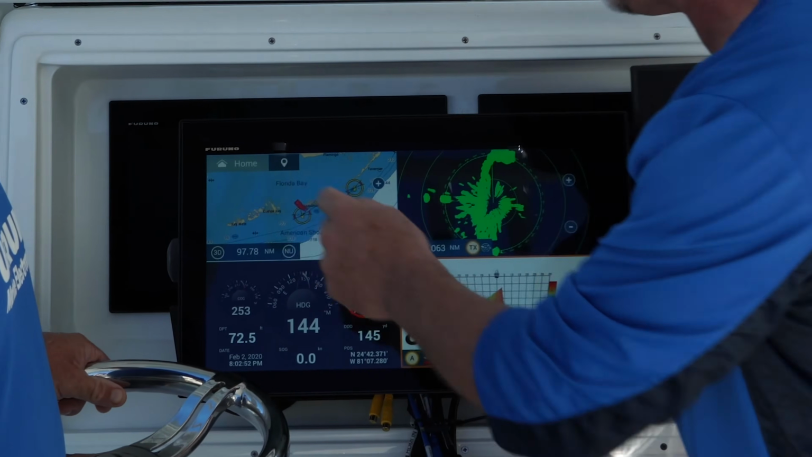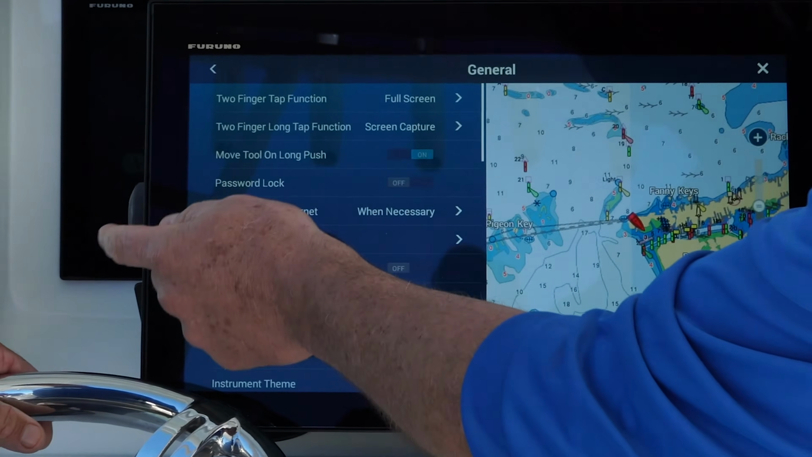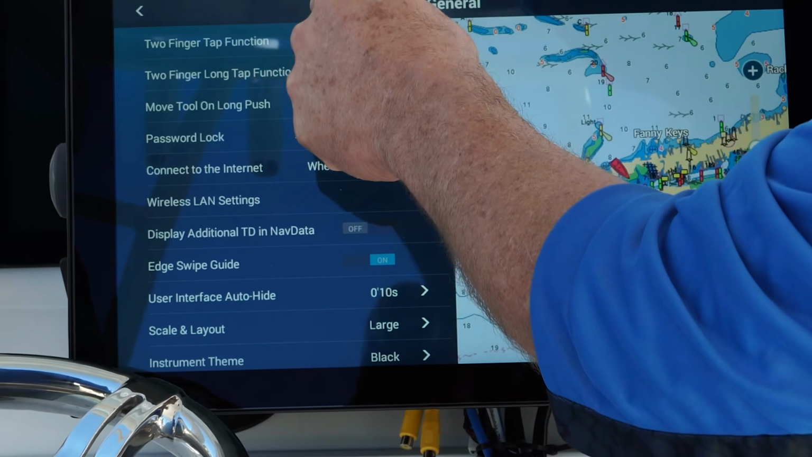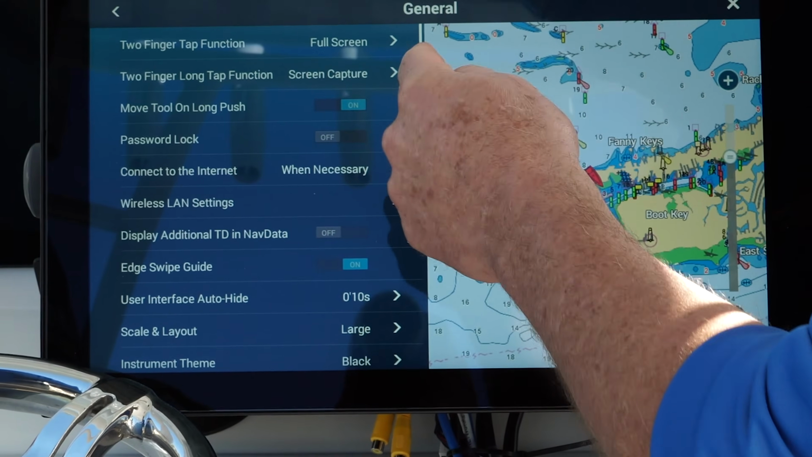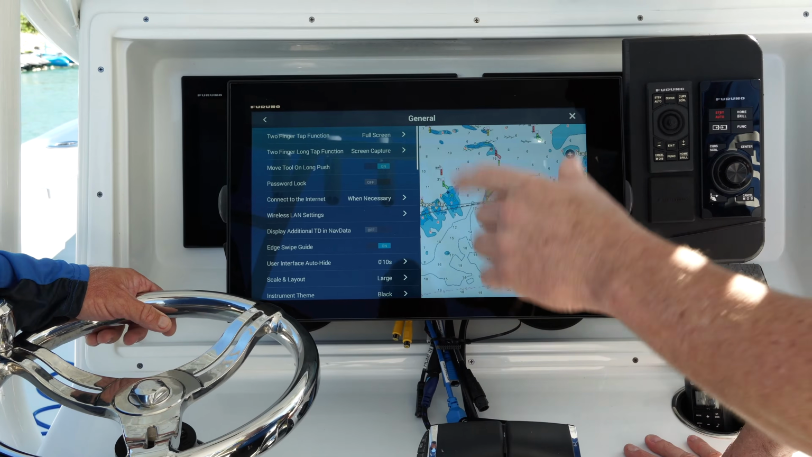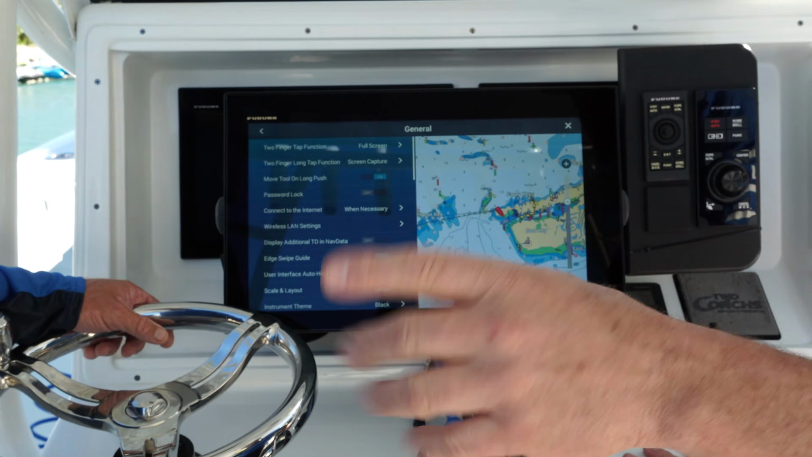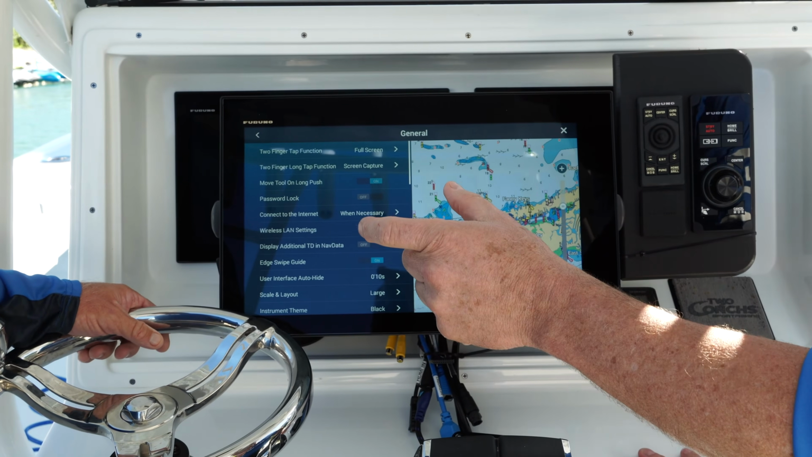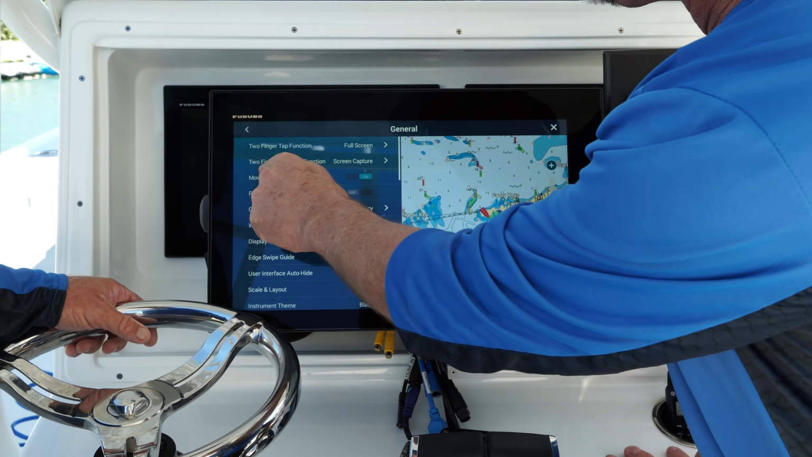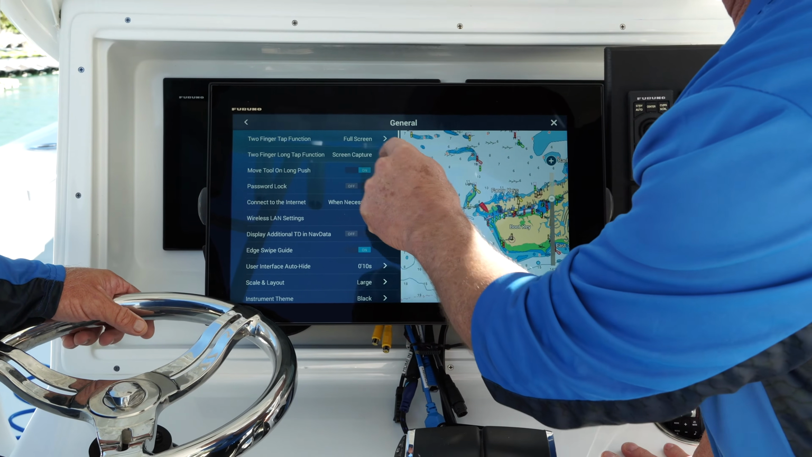If you touch the home button and go into settings and then General, the first two tabs are 2-finger tap and 2-finger long tap. Those are gesture commands that we've built into the product, and I'm pretty sure that none of our competitors have the capability to do gesture functions like that. So let's look at it and see what we do. I have it set for the 2-finger long tap function for screen capture.